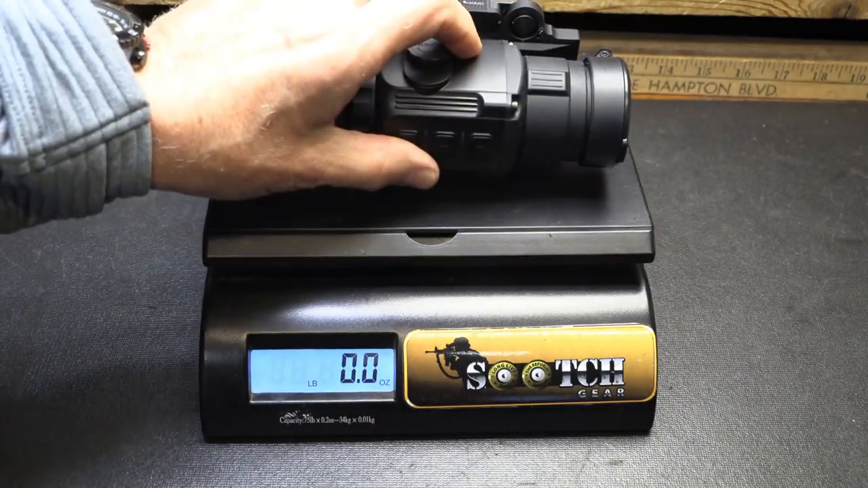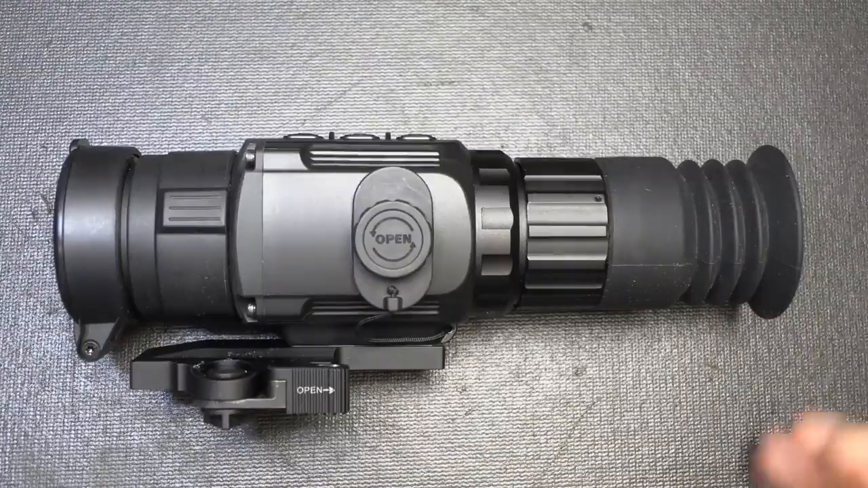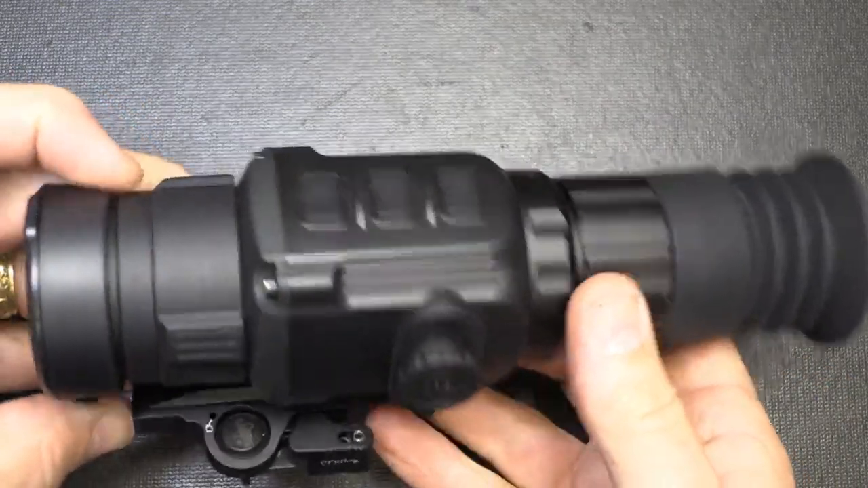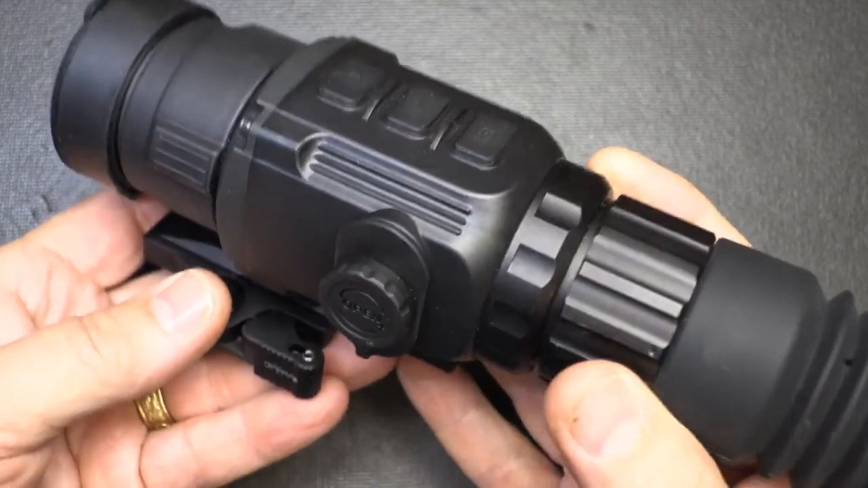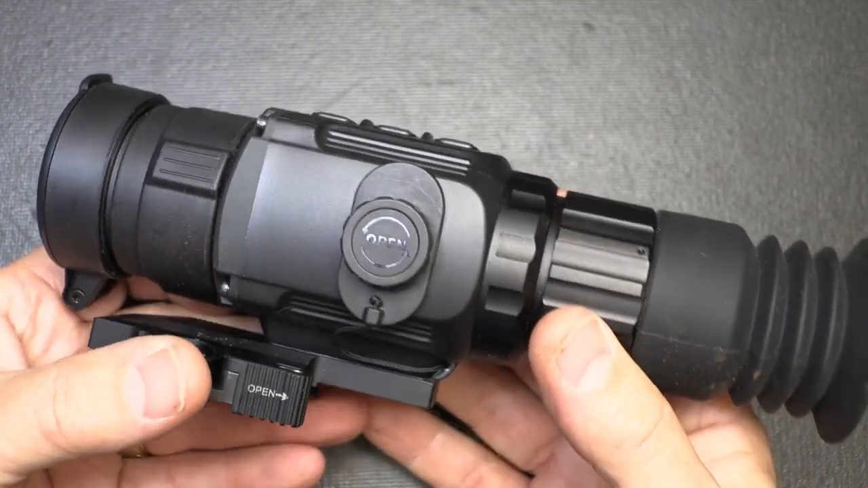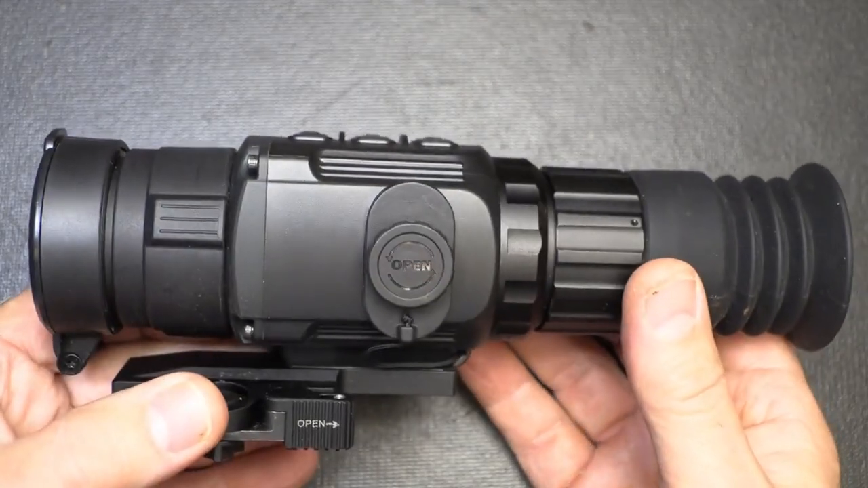And the weight on the Super Yoter, 1 pound 3 ounces. Now the optic is 8 inches in total length. It's 6 inches if you take off the eye cup. A lot of people like to use these just as binoculars. And so you can take this by hand. Again, the weight is not that bad. So it's really easy to carry around and to be able to get different things without mounting it to a rifle. So it's a very versatile optic as well.